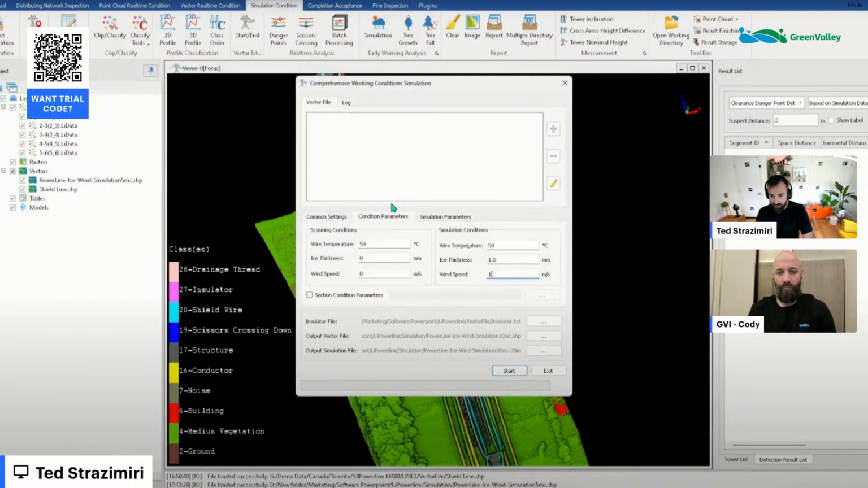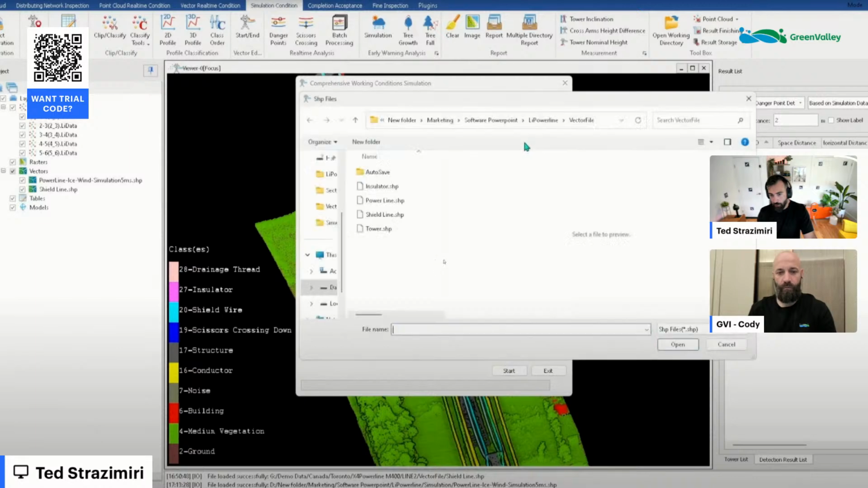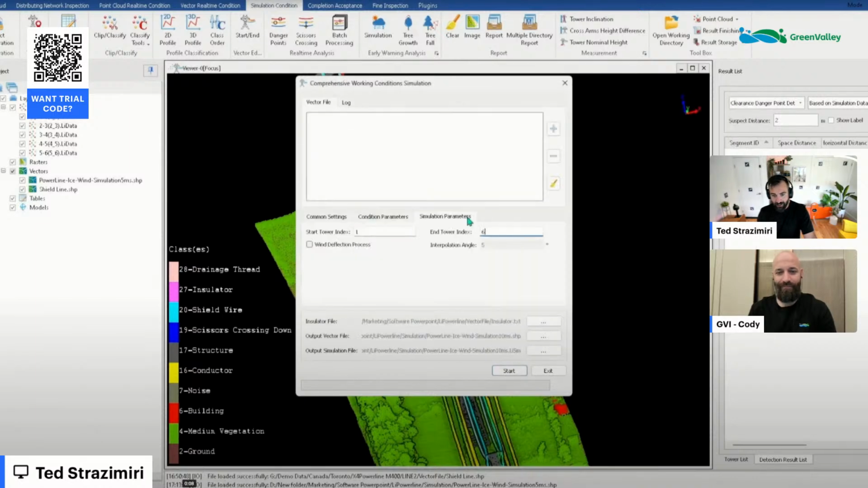And then there's additional parameters here. You change the wind speed, for example. You set that wind speed to 10, so you're simulating wind speed and ice thickness build up at the same time, and just hitting start. Of course, you probably would want to change the temperature. I don't think the wire would be 50 degrees Celsius if you've got ice and wind on it, but these types of things you can run multiple iterations if you need to, and kind of have a set of scenarios planned out. Pretty cool.